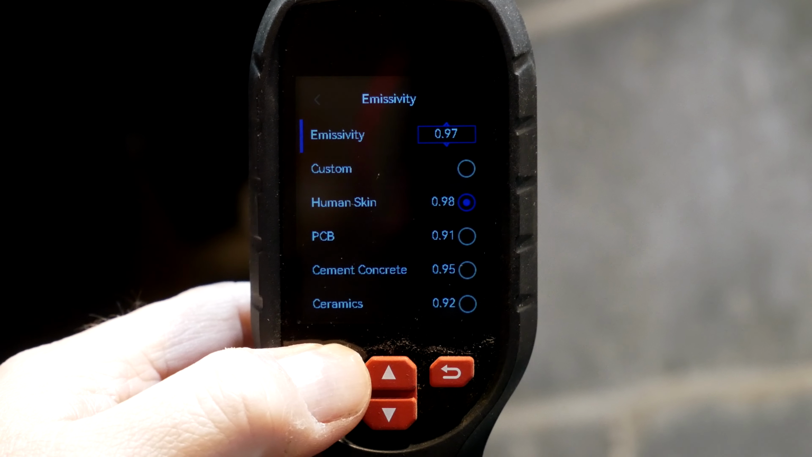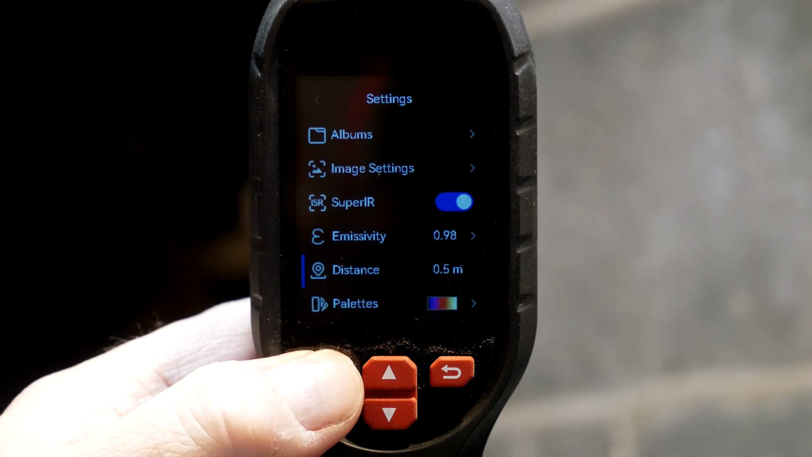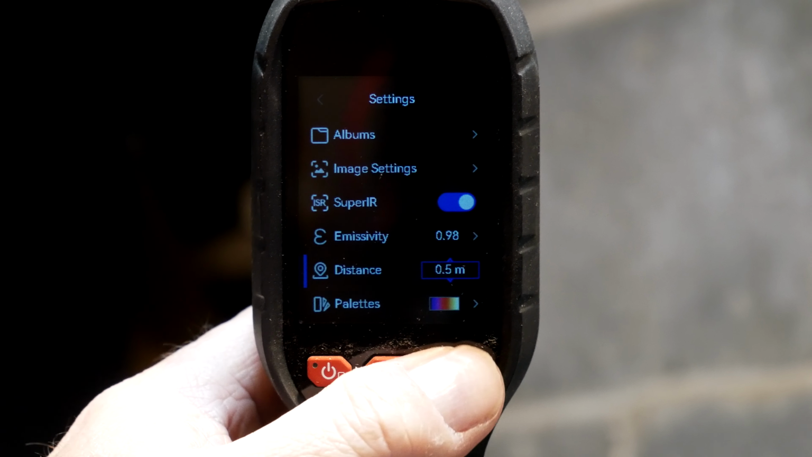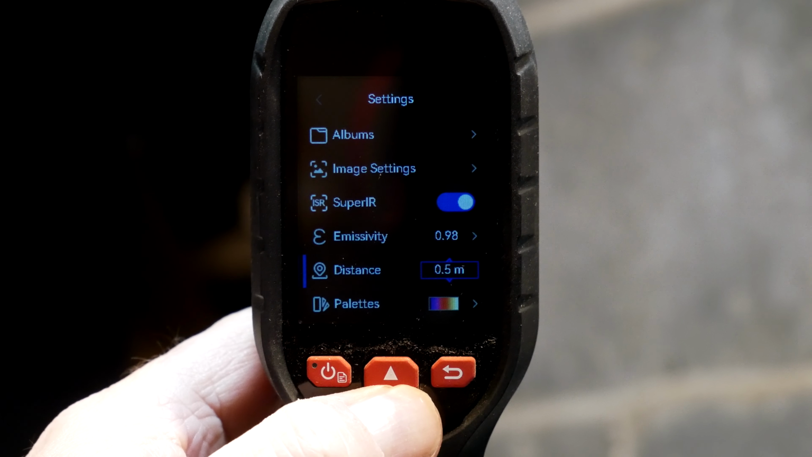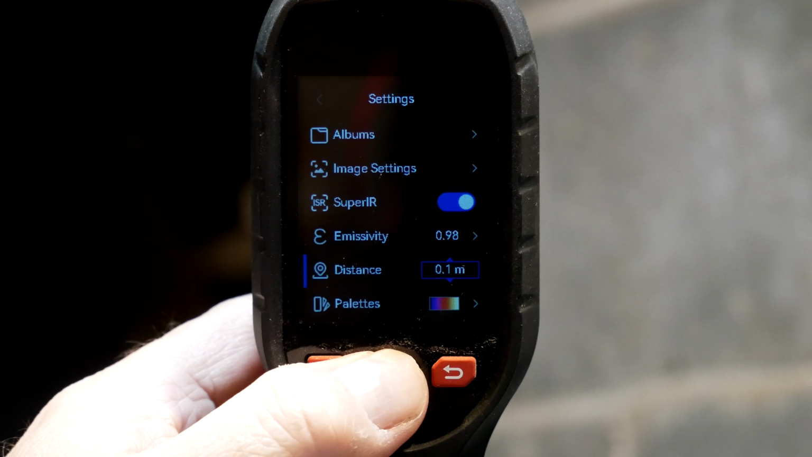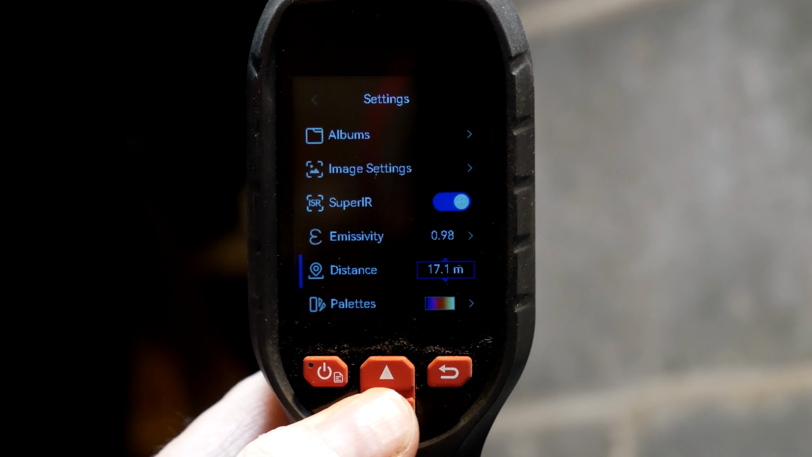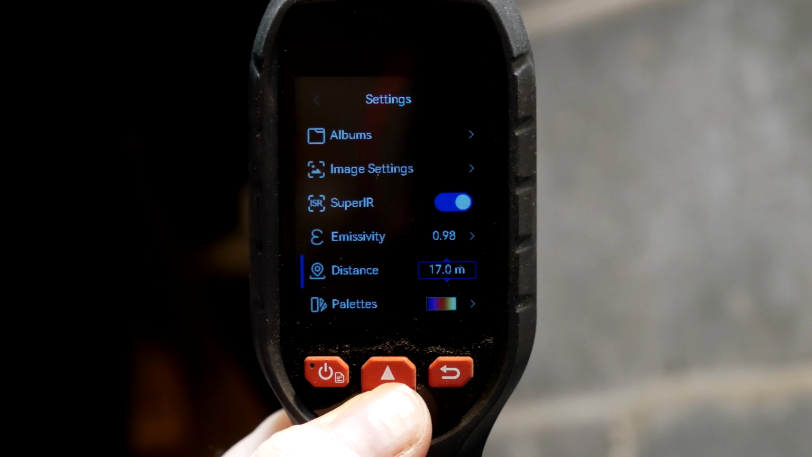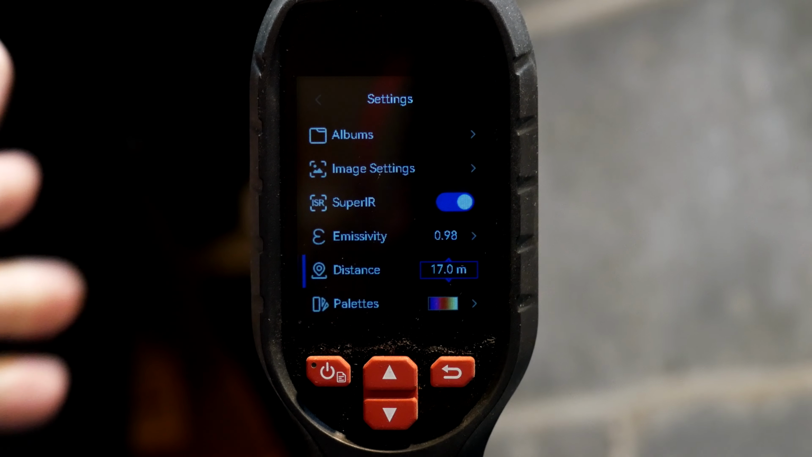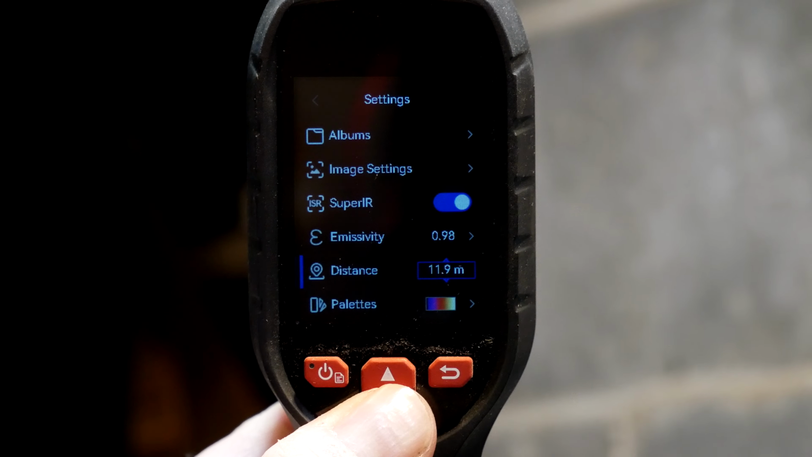All right, so we're going to return from that menu, and now we'll go down to distance. See what the choices are here. So we can change it to 0.4, 0.3, and so you can go 0.1 all the way to a further distance. And this could be for calibration. So let's see, from here to the wall is about 4 feet, 3 feet. So that's a meter. So let's go down to a meter.